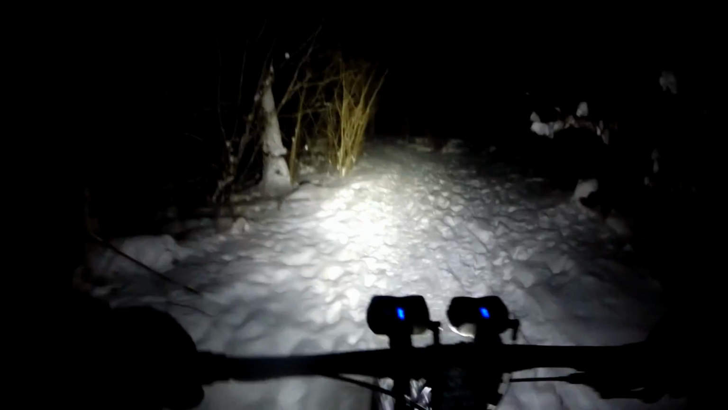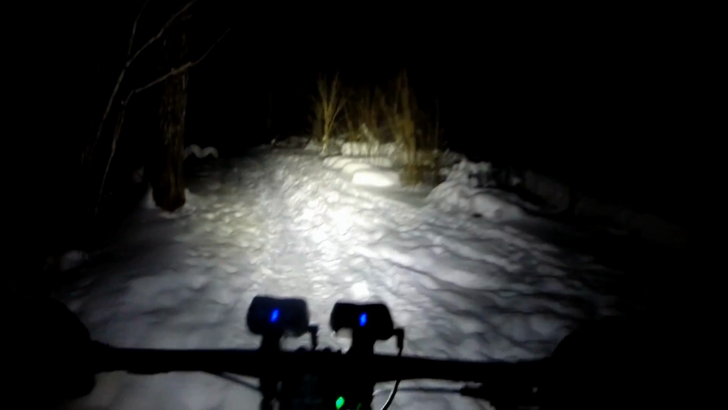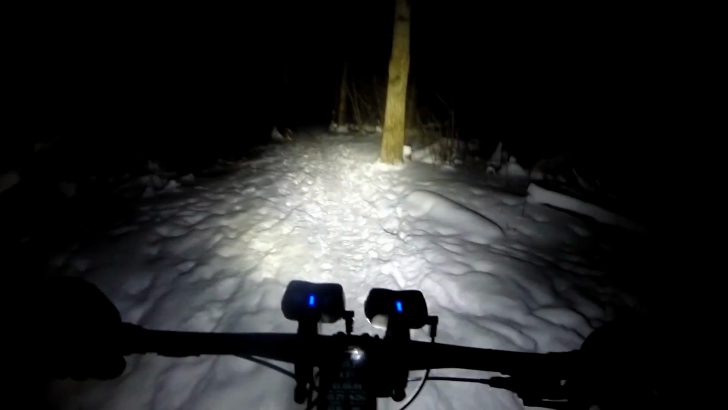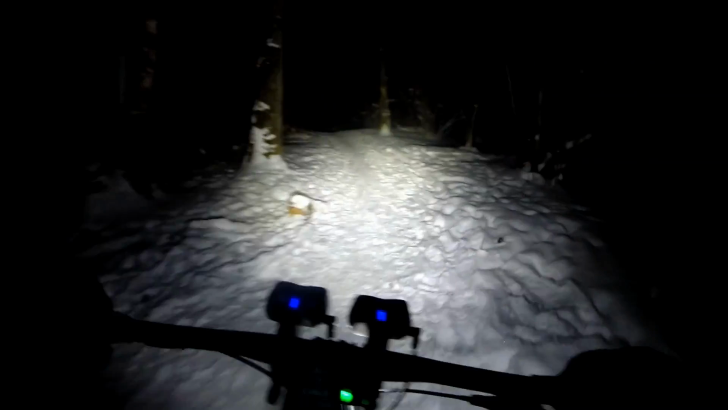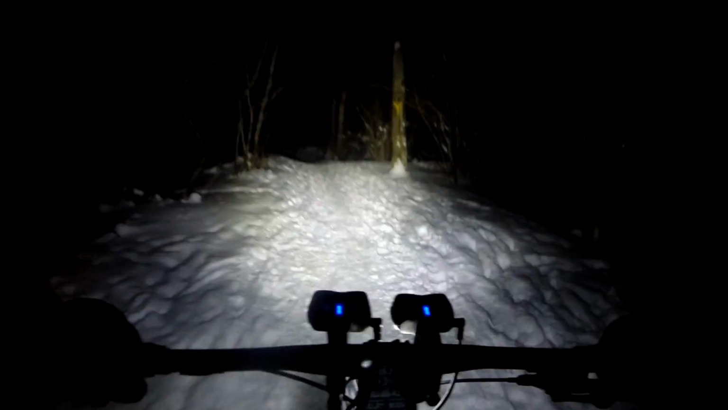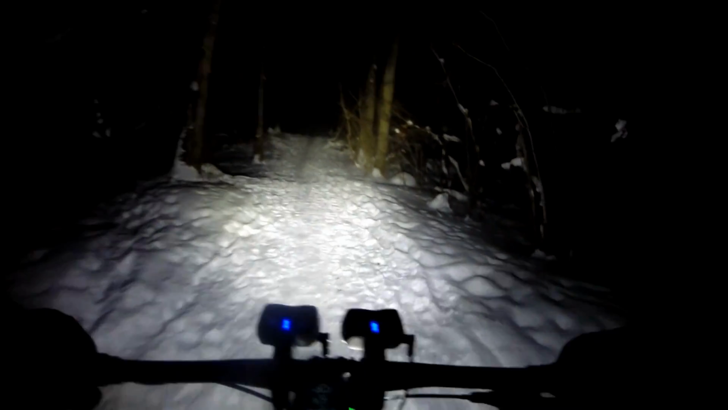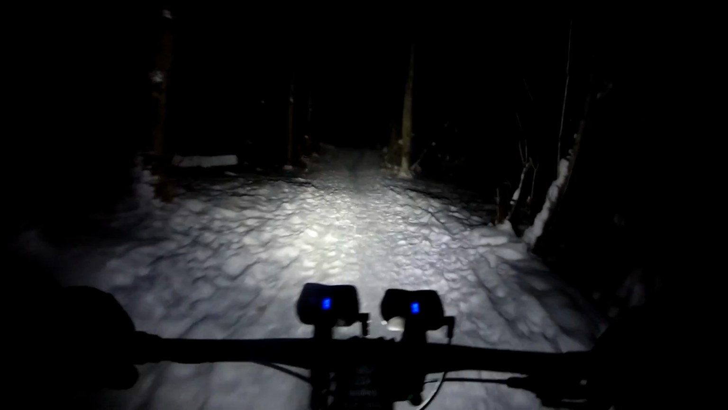I didn't bring any fluids with me. 2 hours should be fine. I was well hydrated before I left. Okay, so we're gonna go this way. So take us to the parking lot of the conservation area. And then we'll go to another piece of trail. This will just add a little bit of extra distance and time.